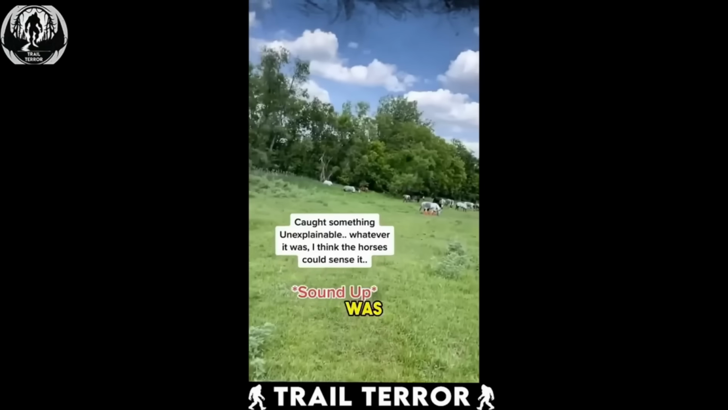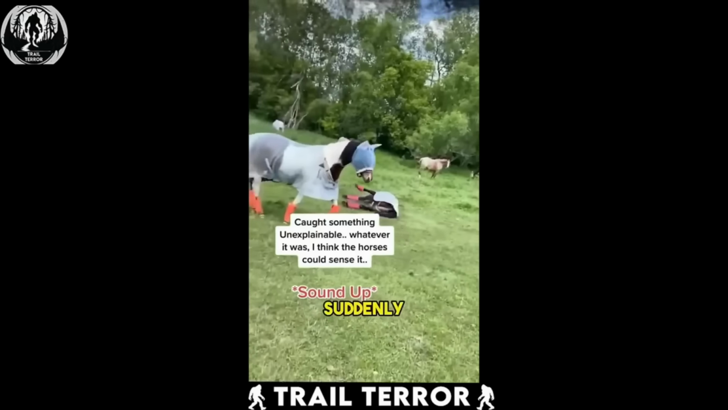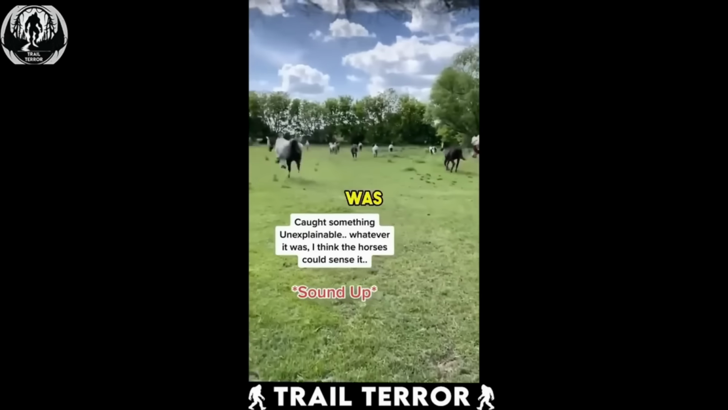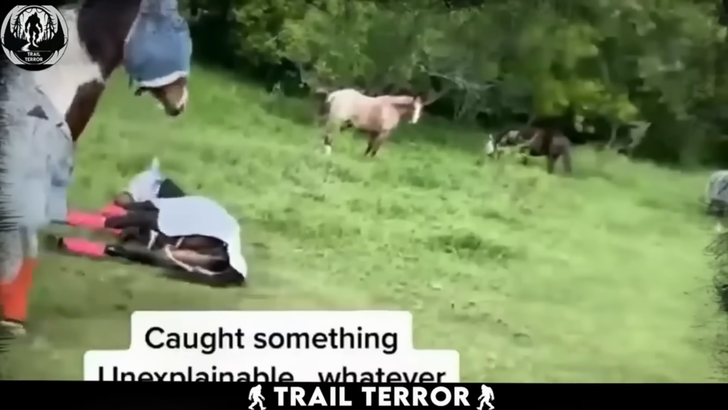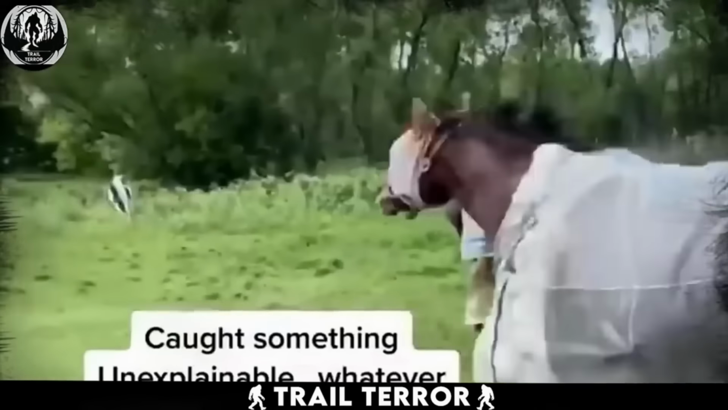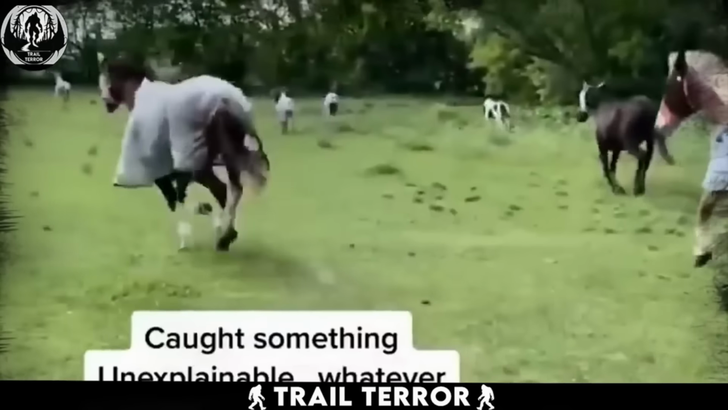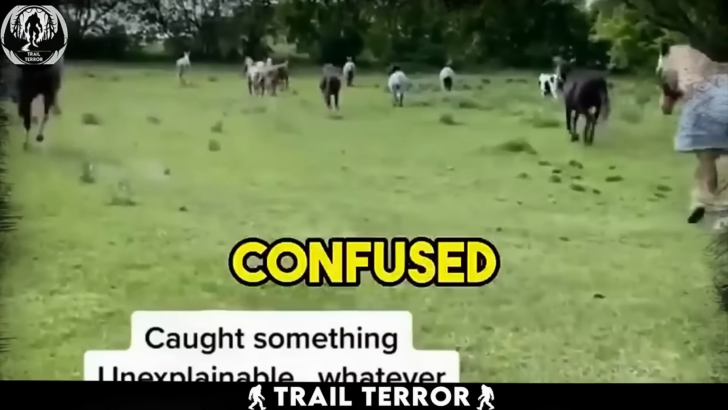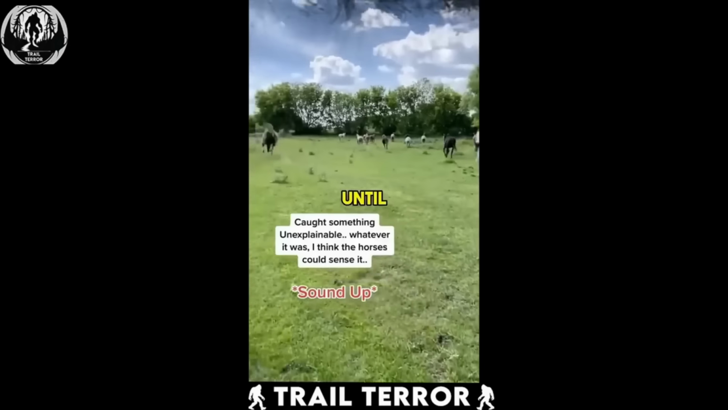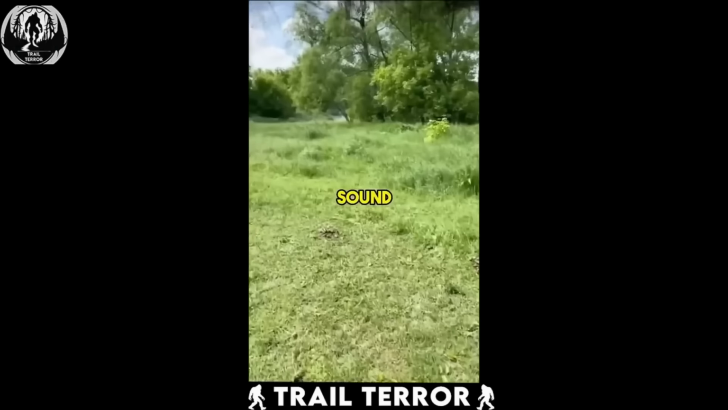Nope. The clip features a woman caring for her horses in a field bordering a forest. As she films them, a sudden wave of panic erupts. Her horses, usually calm grazers, start acting wild-eyed and frantic. Some even collapse in terror, their whinnies echoing across the field.